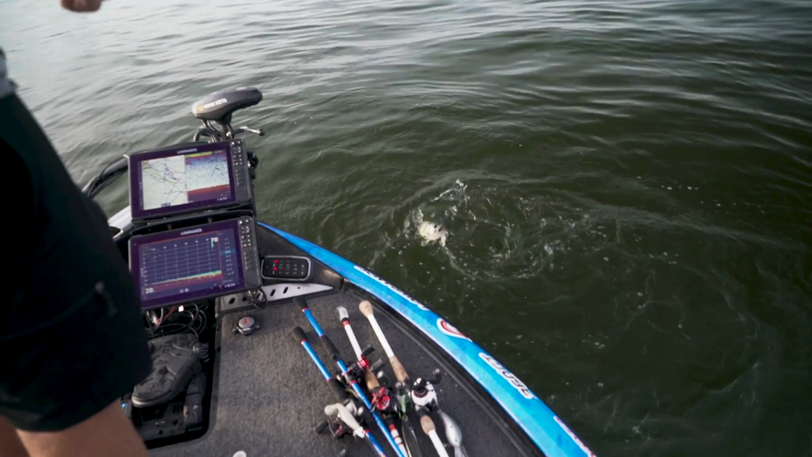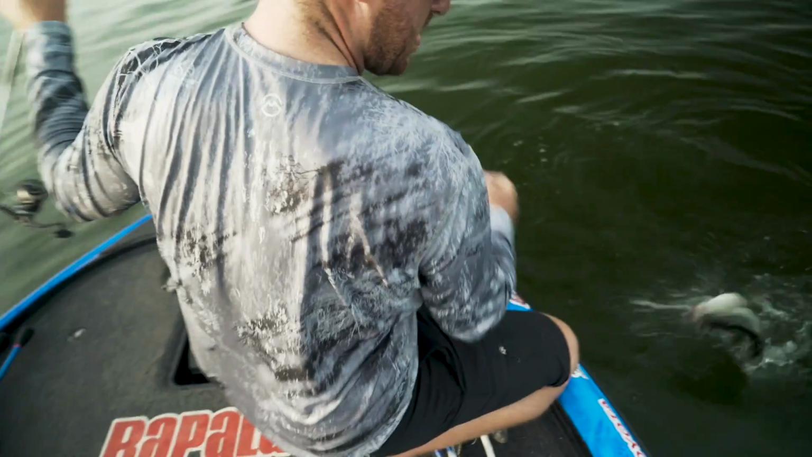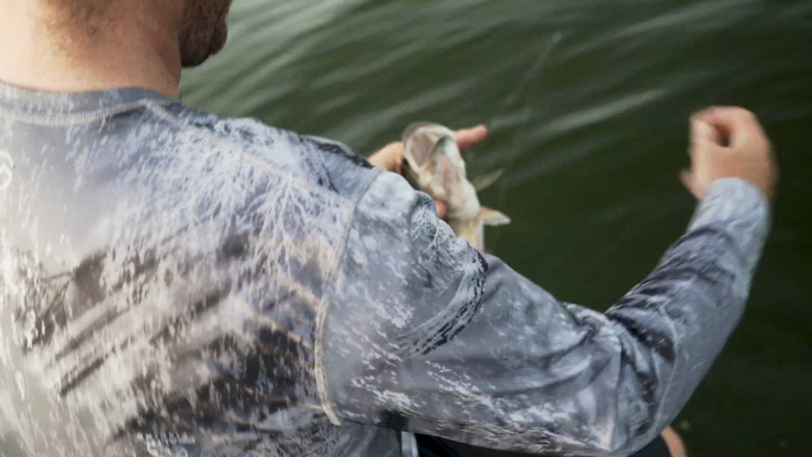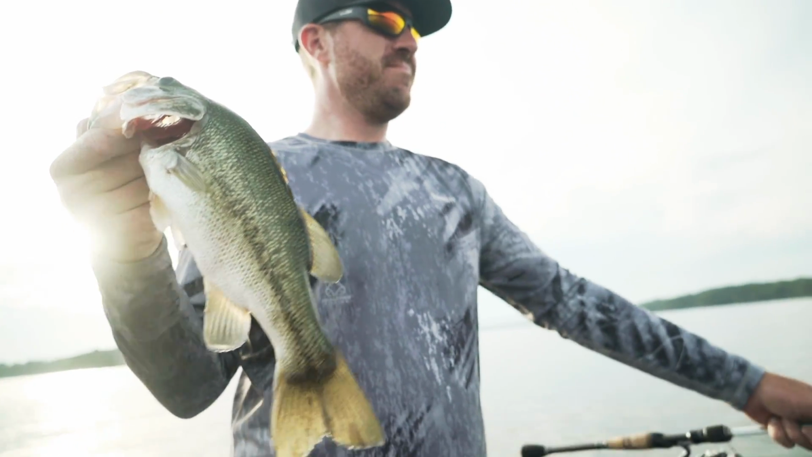Right there, that little brush pile, you can see those fish. I just pitched right in front of the boat, literally not 20 feet. Caught that fish right there. Would have never known he was there until he bit it and I didn't know he even had it. There you go. That's what's up right there. So we've caught brush pile fish. We've caught fish out of big schools.